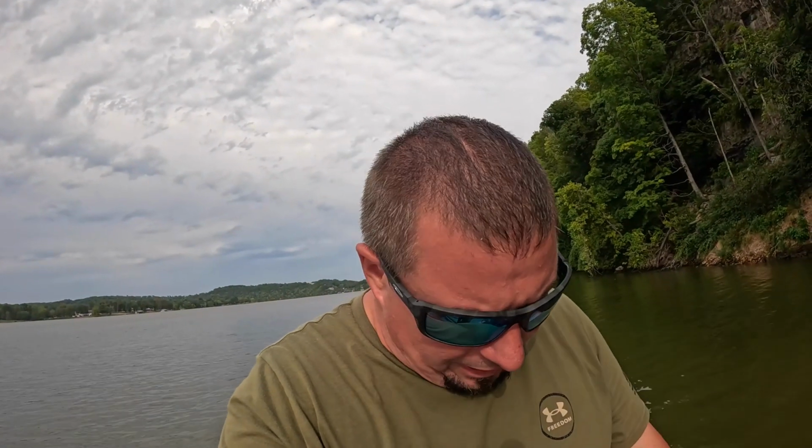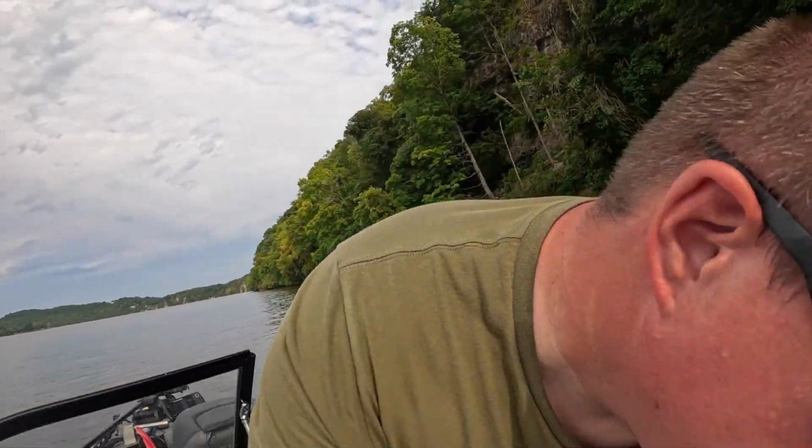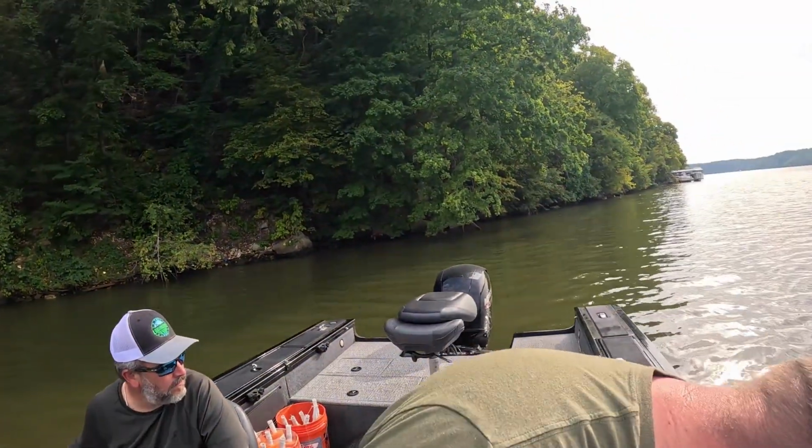All right, so we gave this spot about 15 minutes. They look small. They look small on the live scope. And I had 1 bite that was pretty big.